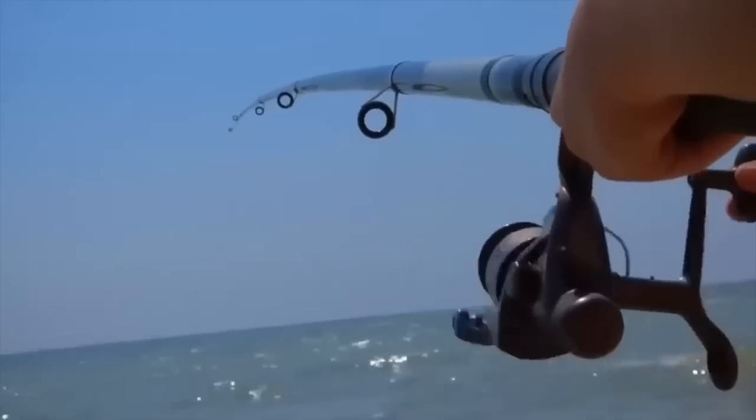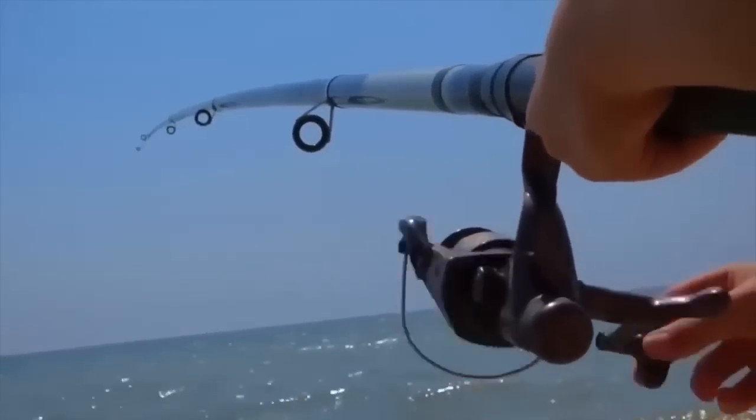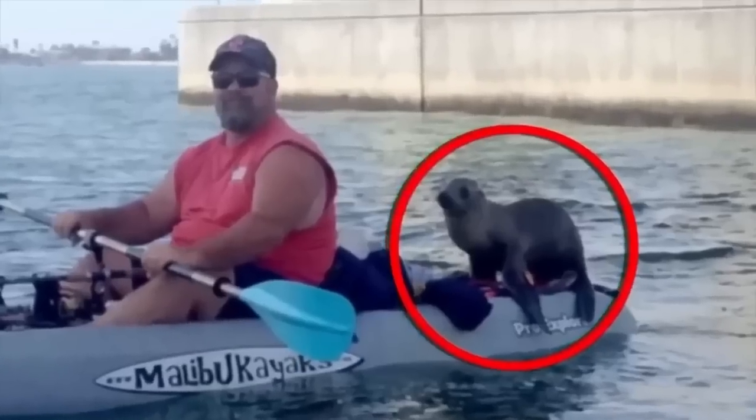As Vincent Vajera was enjoying a leisurely fishing trip off the coast of California, he got an unexpected visitor: a friendly seal who decided to hop aboard his kayak. Initially, Vincent was a bit startled, but he quickly realized that the seal just wanted a hug. The adorable creature snuggled up to Vincent and refused to leave, creating a heartwarming moment that was caught on camera.